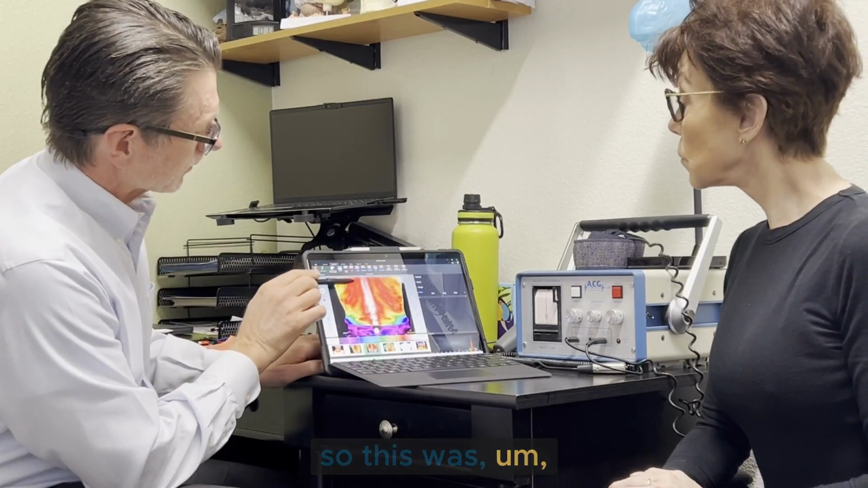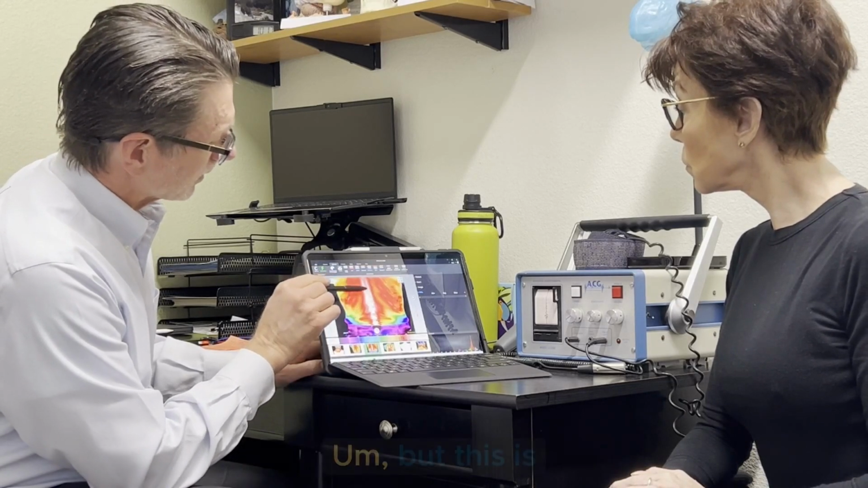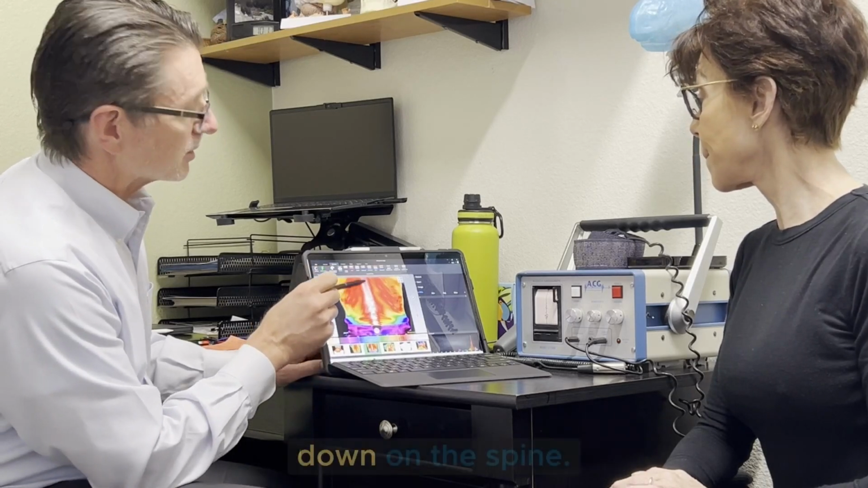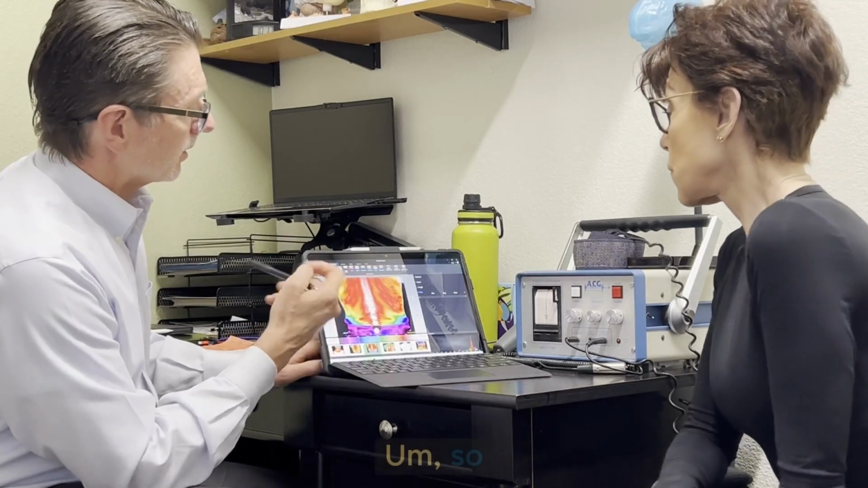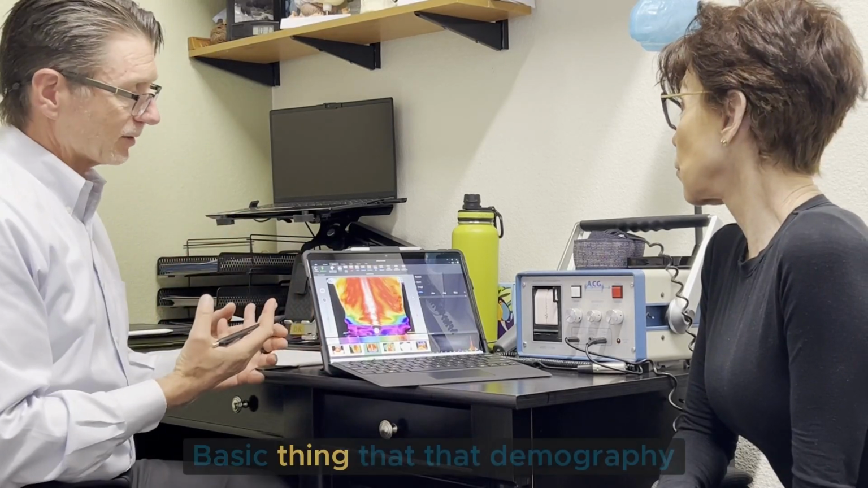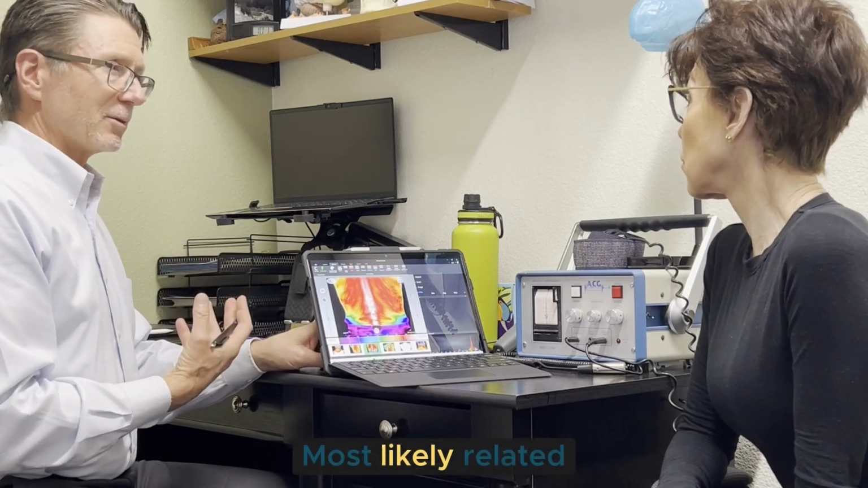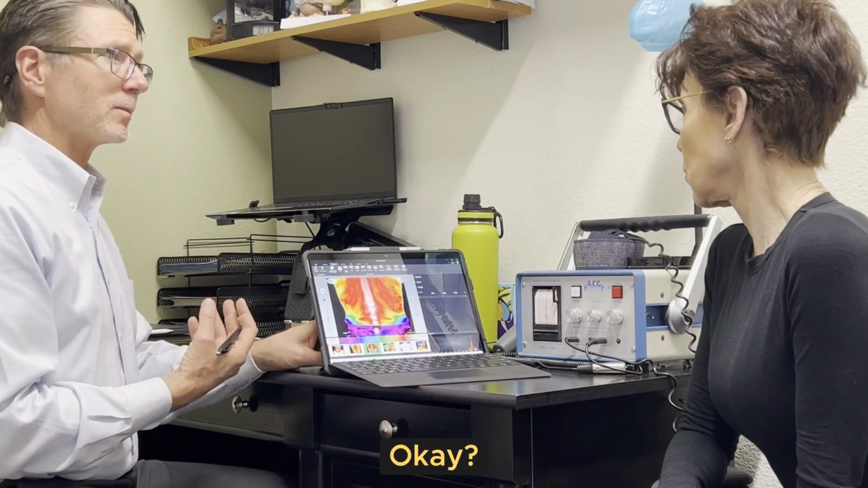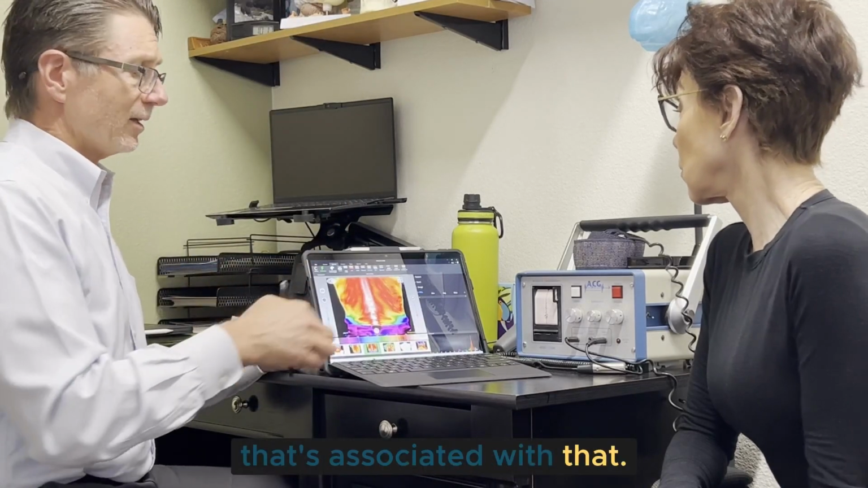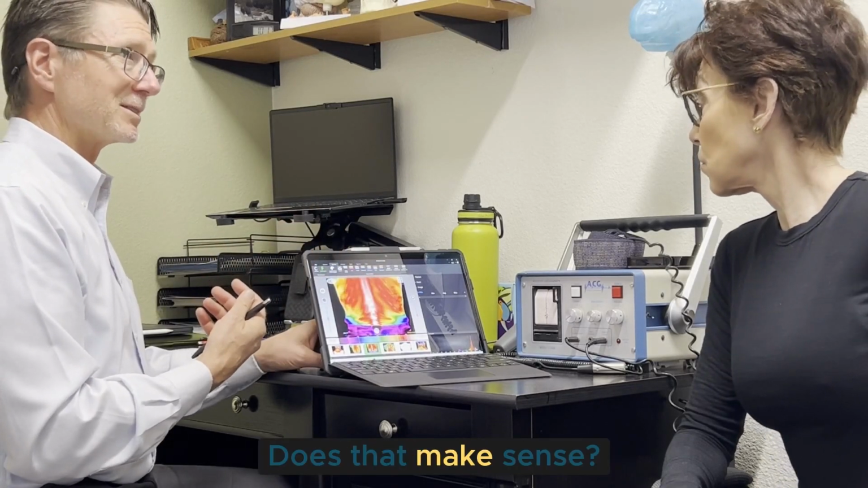So this was a lower portion here. We can see this is some of the musculature, but this is a continuation from what we saw over here. Is this heat pattern coming down on the spine? A variety of things that could be. The basic thing that thermography tells us is we have some increased heat coming out from the spine, most likely related to some inflammation. So that could be some of the tightness that you're feeling in there that's associated with that. But getting that inflammation settled down is going to help you feel a lot better. Does that make sense?